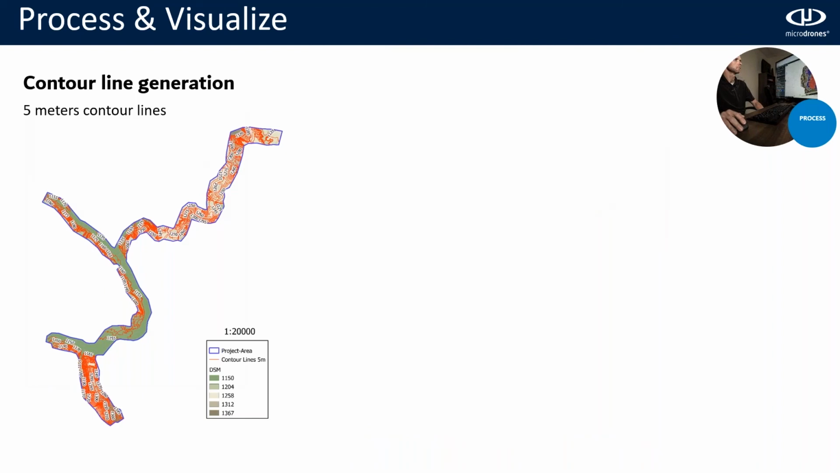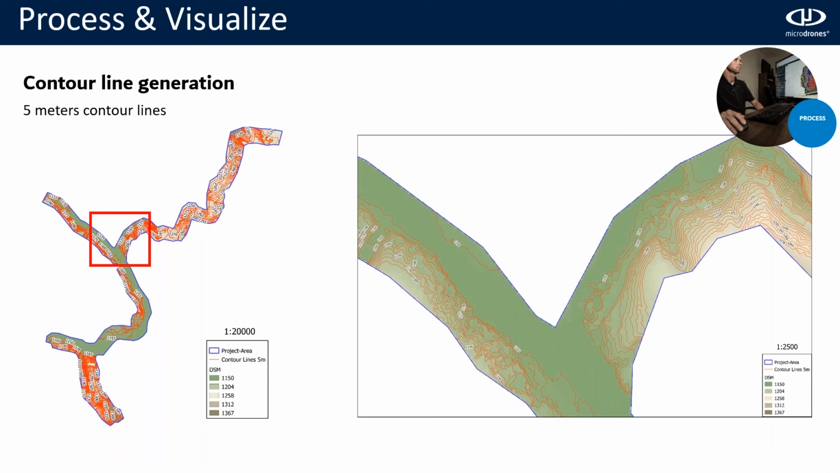And lastly, and this is just an example, we also generated the contour lines for this project. We generated 5 meters contour lines. And here is a zoom of the intersection area.